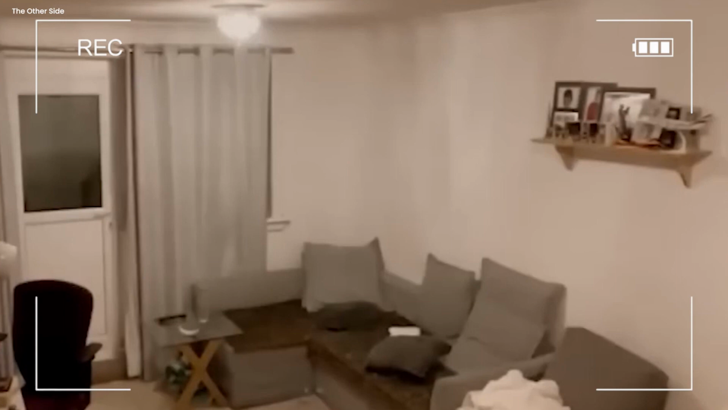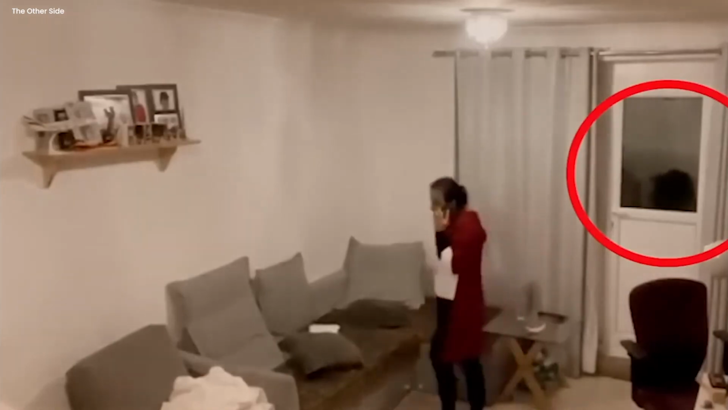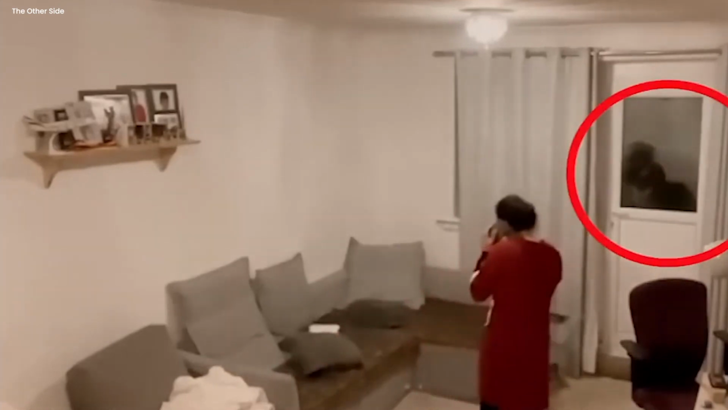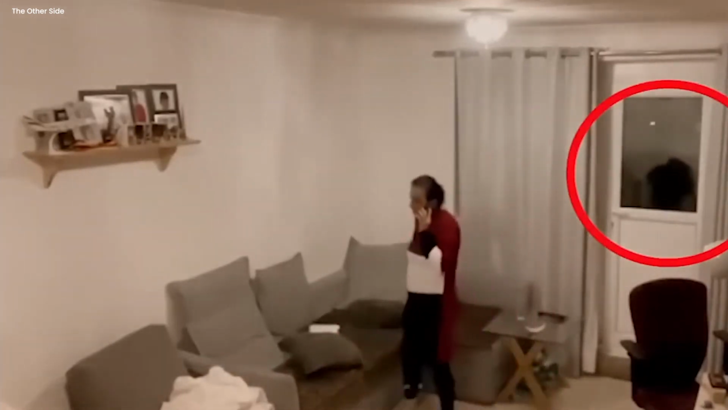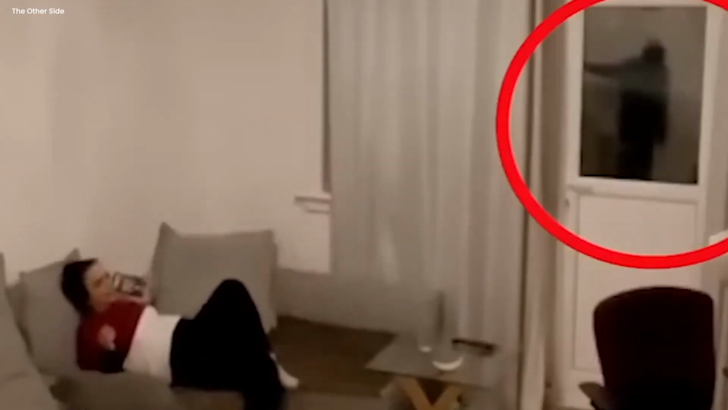Ghost figure. A creepy security camera footage has revealed a very strange ghost figure that can be seen in the reflection of the glass door of a small apartment. The video begins when a phone starts ringing and a woman enters the room, picking the phone up, when suddenly a dark figure emerges in the reflection. The figure is invisible but can be seen in the reflection. Suddenly, the figure pushes the woman, and she falls on the nearby couch.